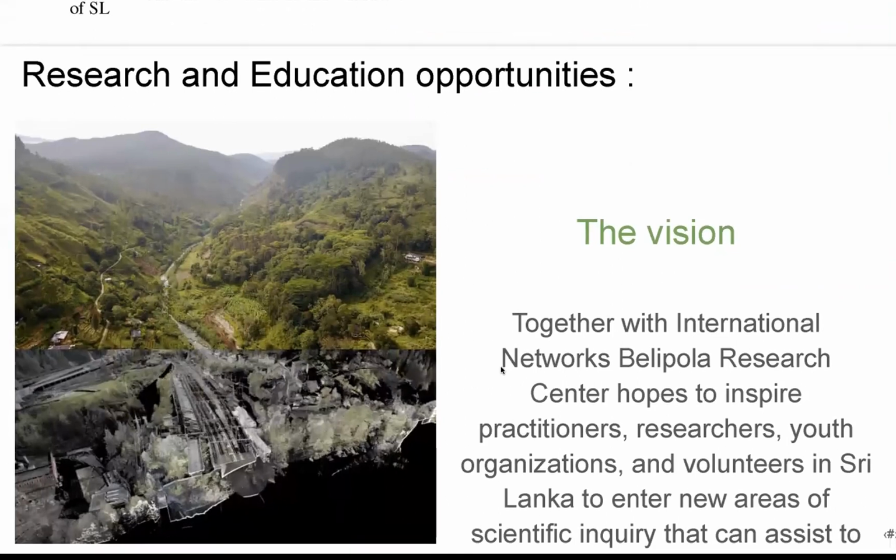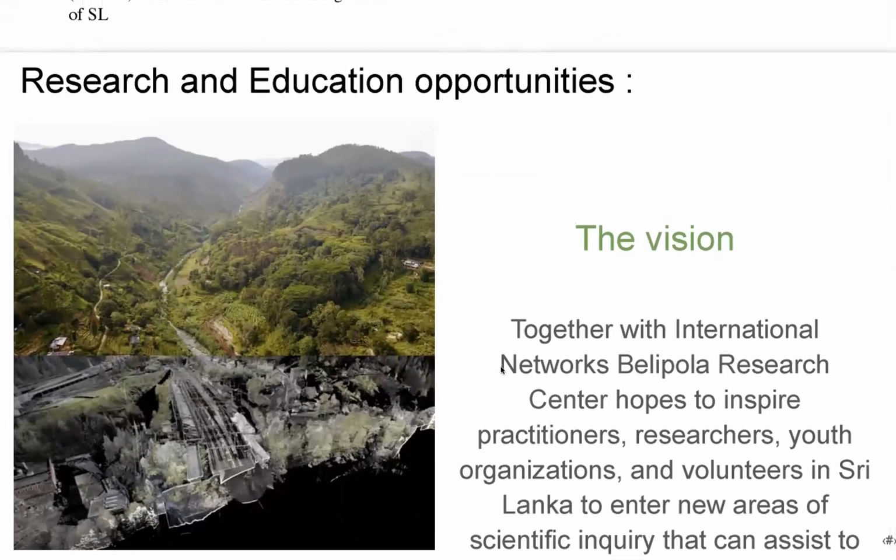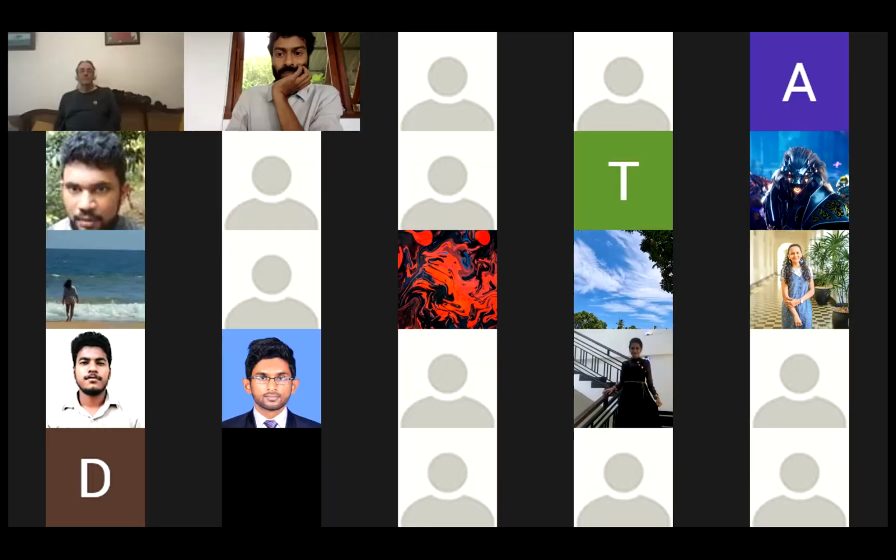And so today we are here to share with you this information that is brought to us via the international network and Professor Christophe. The vision is, together with the international networks, to inspire practitioners, researchers, the youth of Sri Lanka to enter these new areas of scientific inquiry, as well as integrate these technologies into your development of the future.